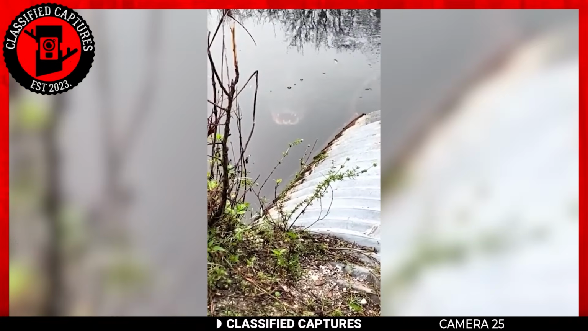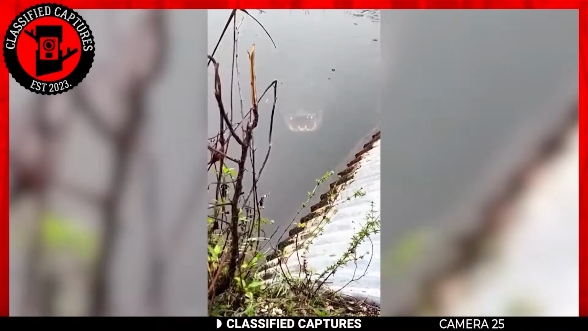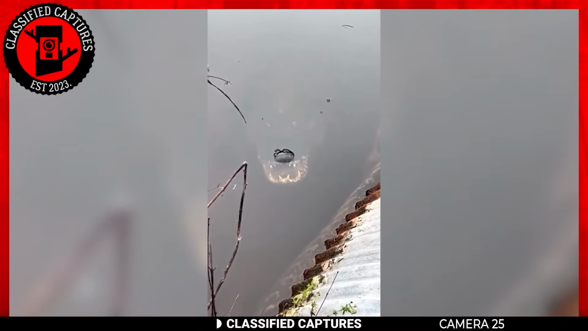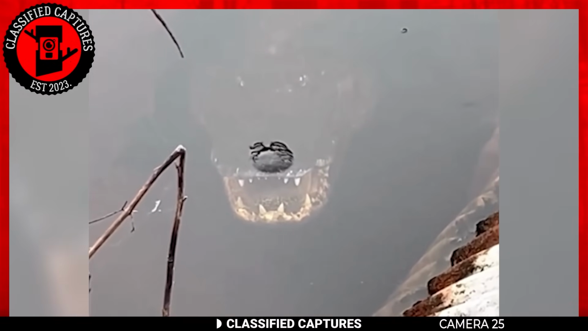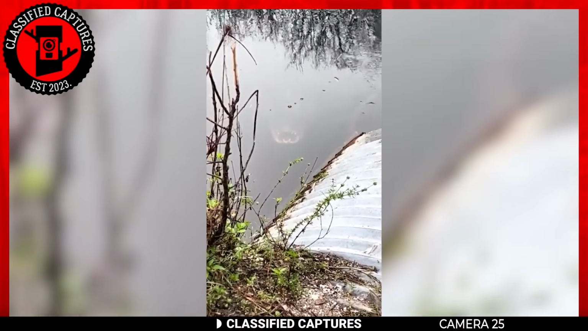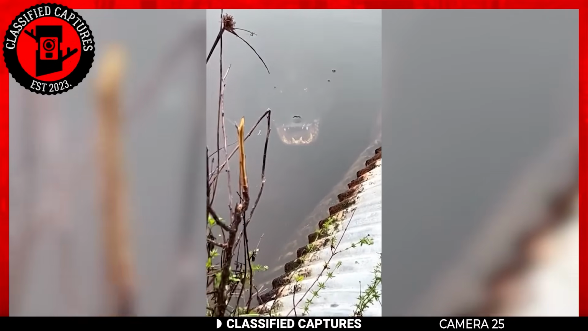While walking by a river, this man noticed something unusual in the water, prompting him to take out his phone to record the scene. As he approached to get a better view, he realized he was looking at a massive crocodile. The reptile lay just below the water's surface, its mouth slightly open, revealing its sharp teeth. However, the creature remained motionless in the water.